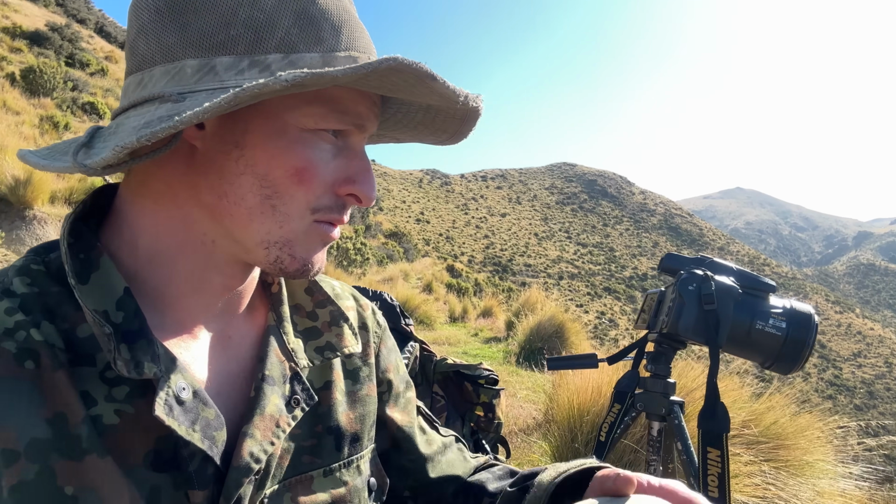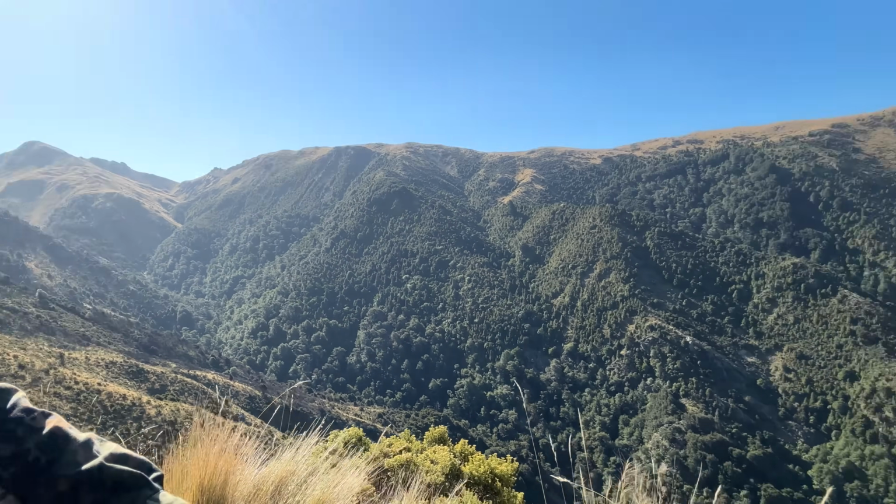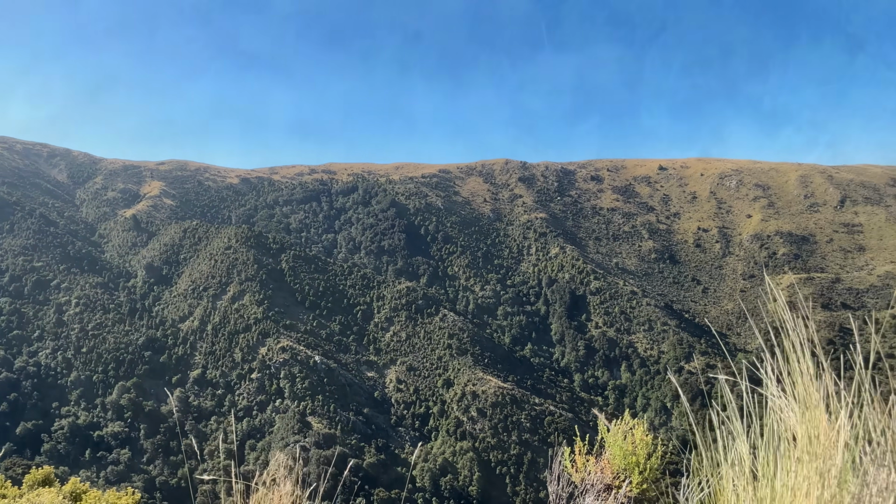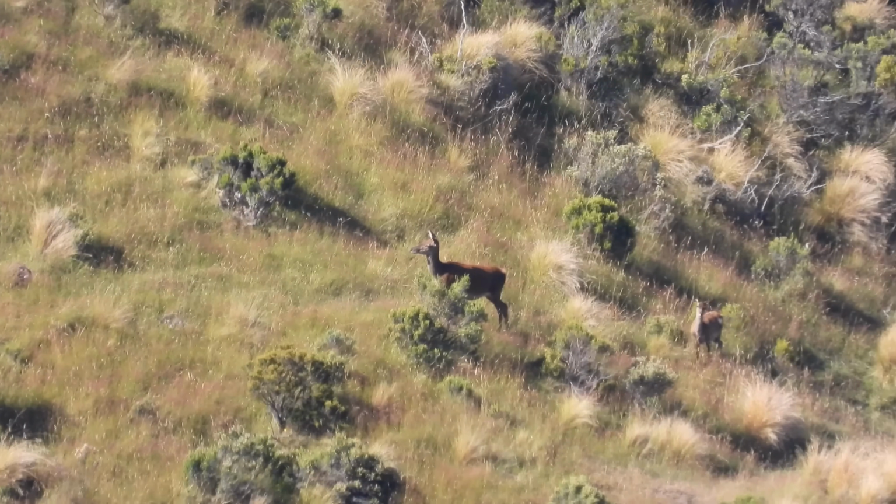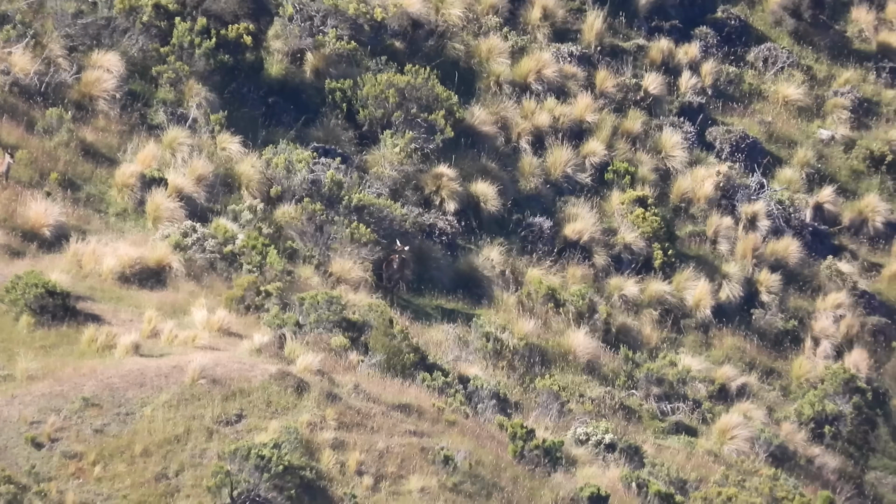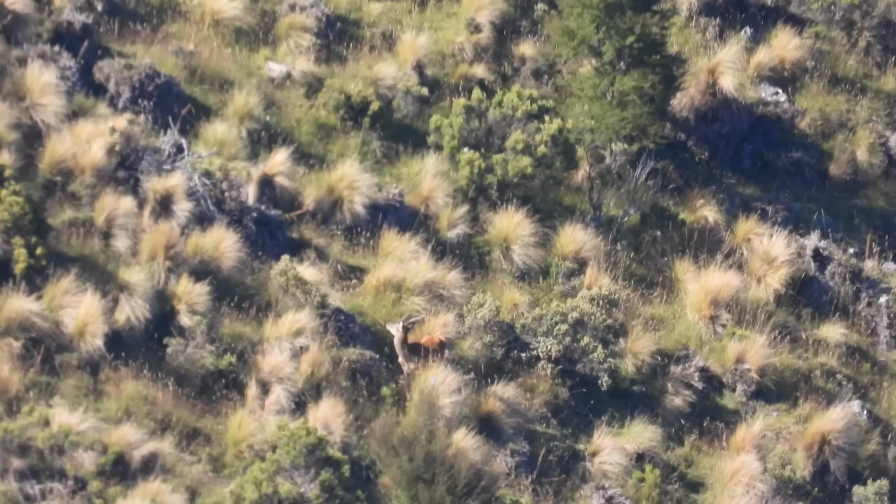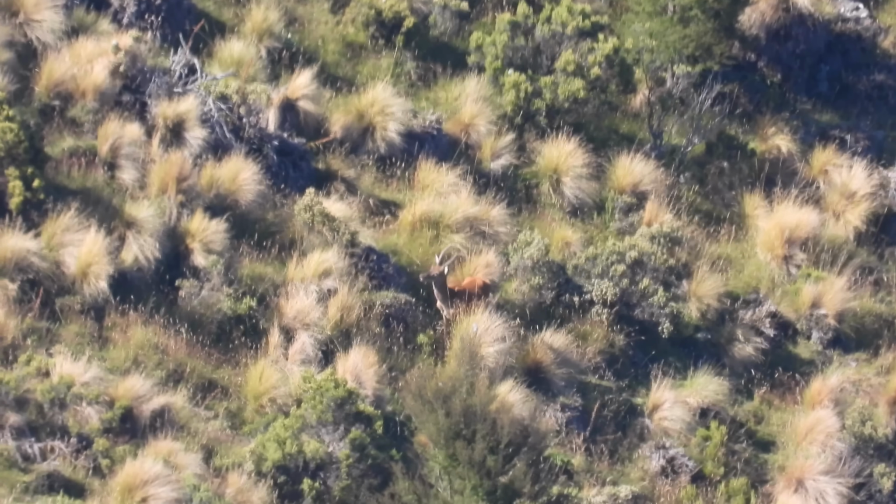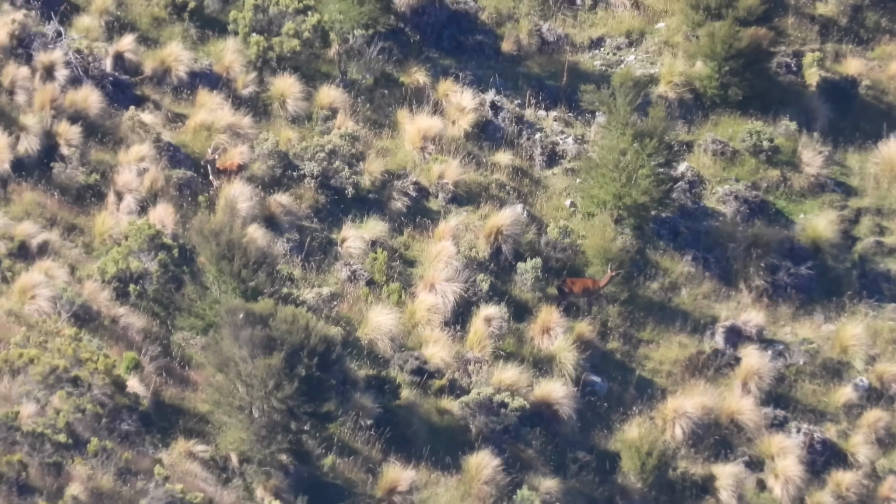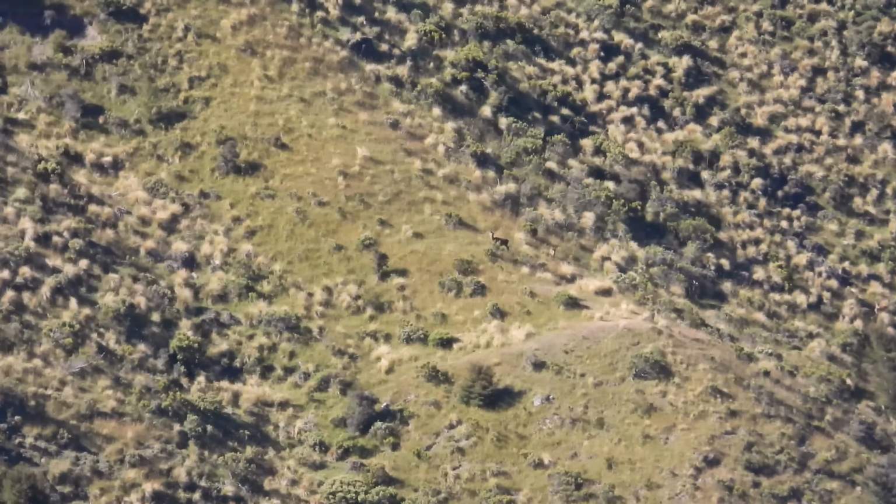Anyway, that's pretty cool. We'll get back behind the glass and see what else we can pick up through this face here. Oh, I'm excited. It's going to be a cracking evening. Group of hinds coming out. Another one in here. A spike by the looks of it. Yeah, things are starting to move.